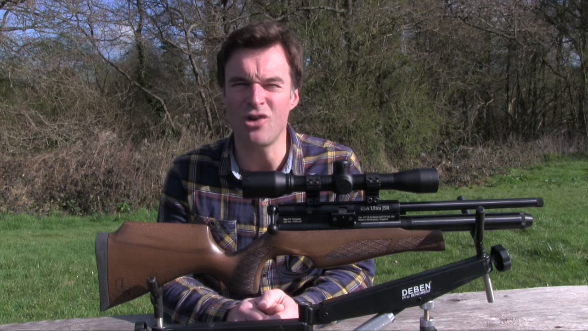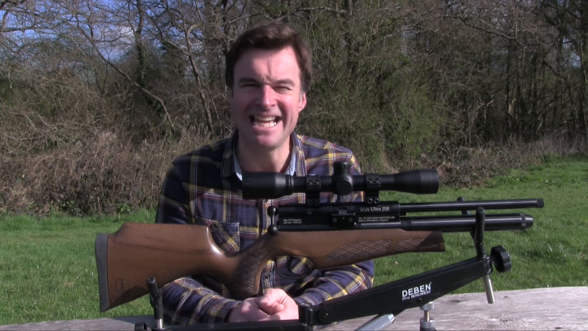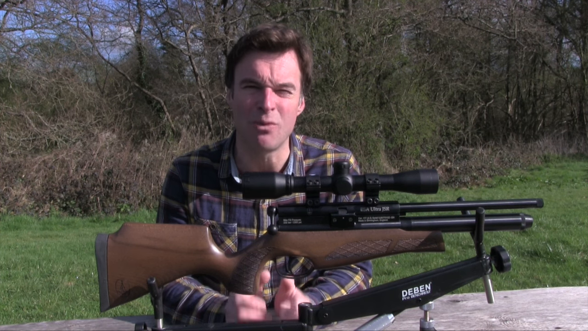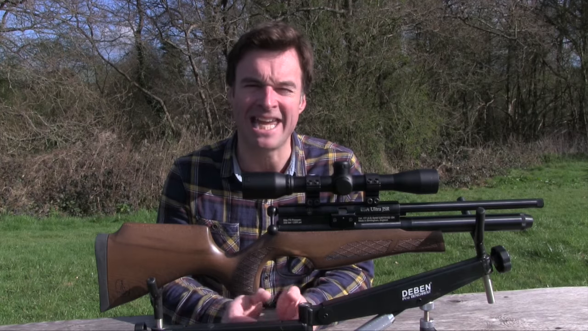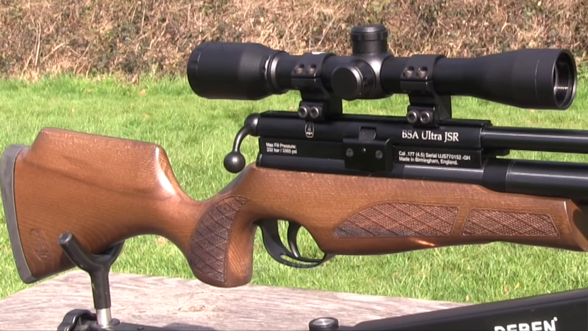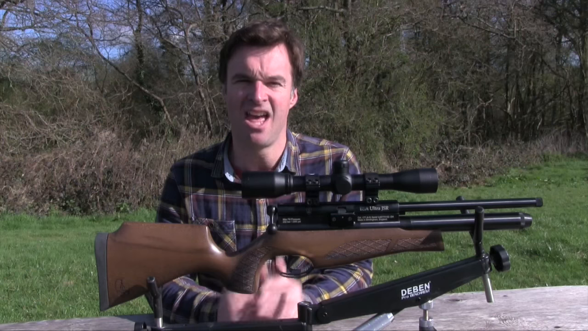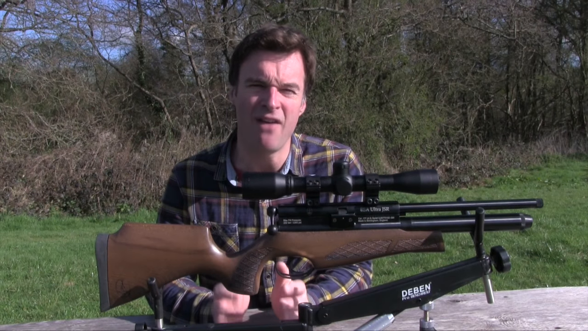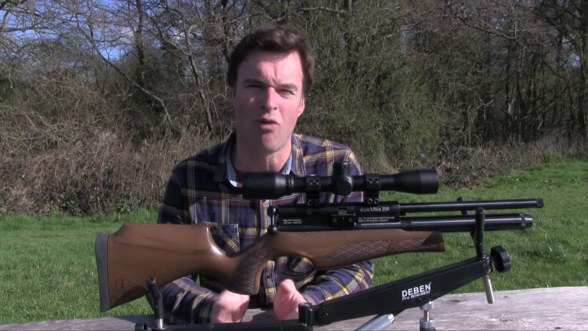The BSA Ultra is renowned for being an extremely compact airgun, and its latest guise sees it getting even smaller. The Ultra JSR weighs a mere 2.3 kilos, and at less than 70 centimetres long, it's a pretty tiny PCP. This gun has been scaled down for very good reason. The JSR in its name stands for Junior Stock Rifle.